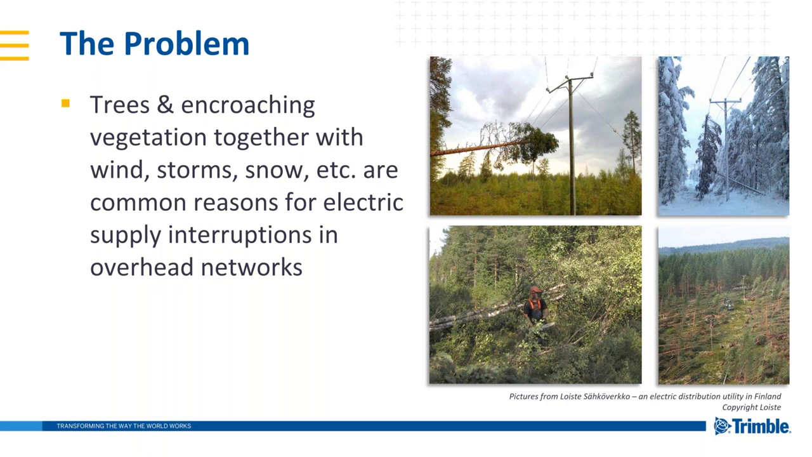And when that's combined with wind, storms, snow, any of these types of events, we get interruptions in, say, the electric network. But it's not just electric corridors. We also have situations in gas pipelines, rail corridors, road corridors. Any of these types of corridor setups will need to monitor what type of encroachment is coming into that, whether it's vegetation or some other type of object.